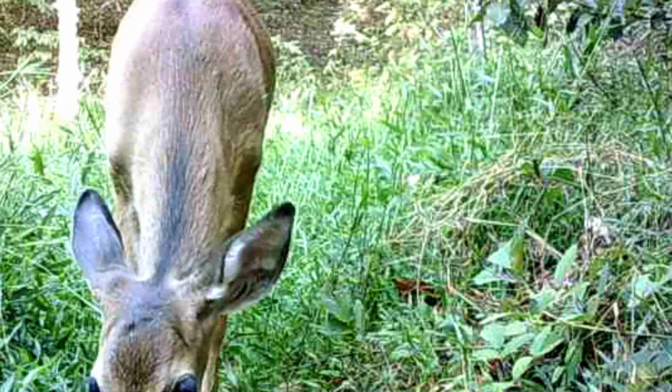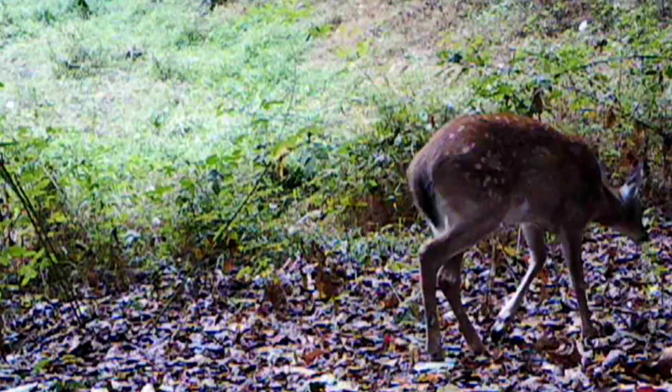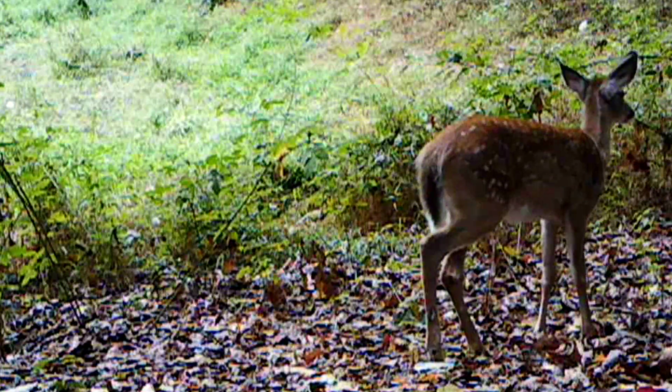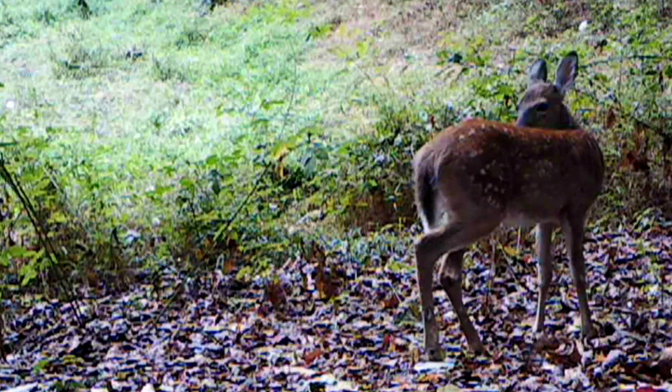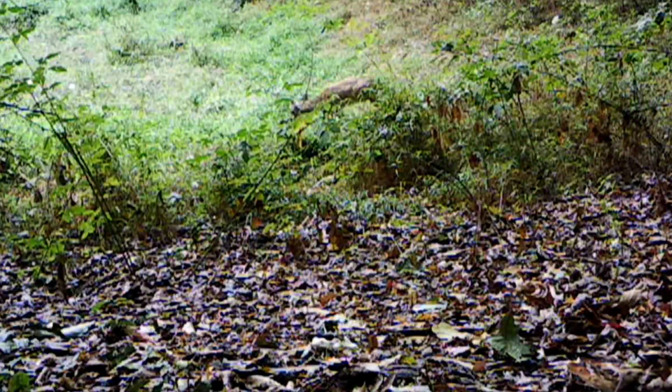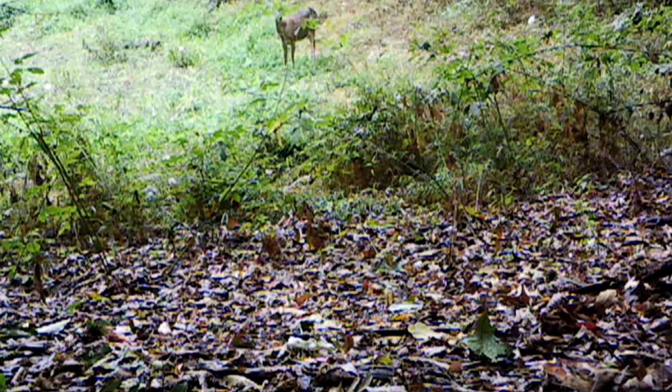Here's one that don't have no spots. So many different deer. And on the other camera, they just love this pond. Love all these different plant life here. They like to browse, and they have a good time. It's just a mud hole down there, but they seem to be having a good time.